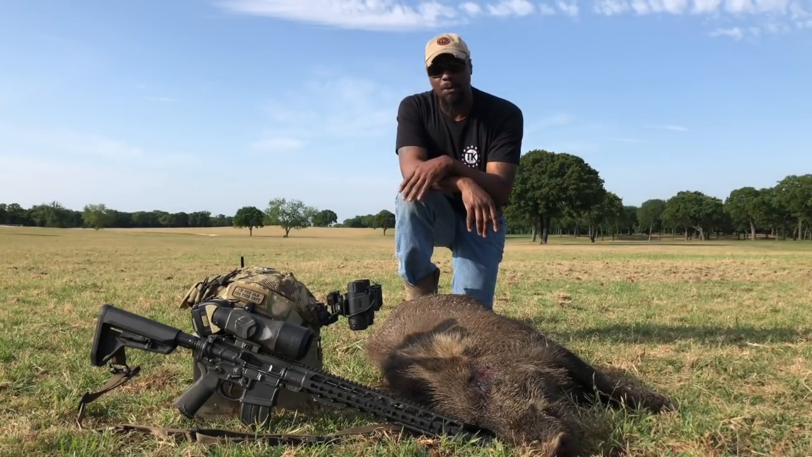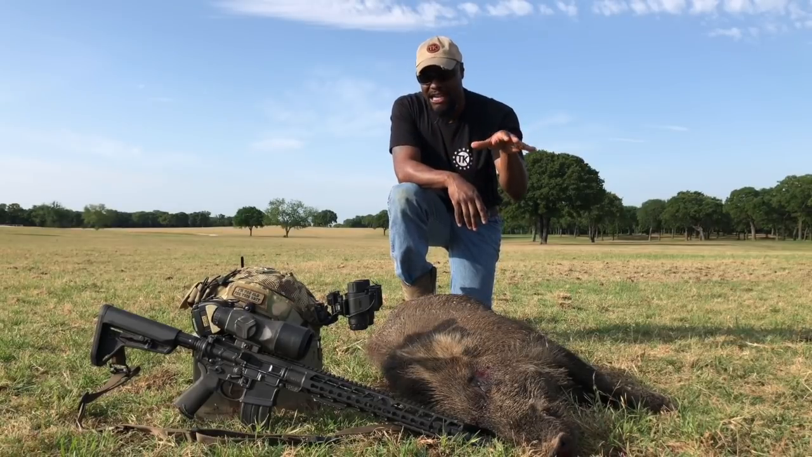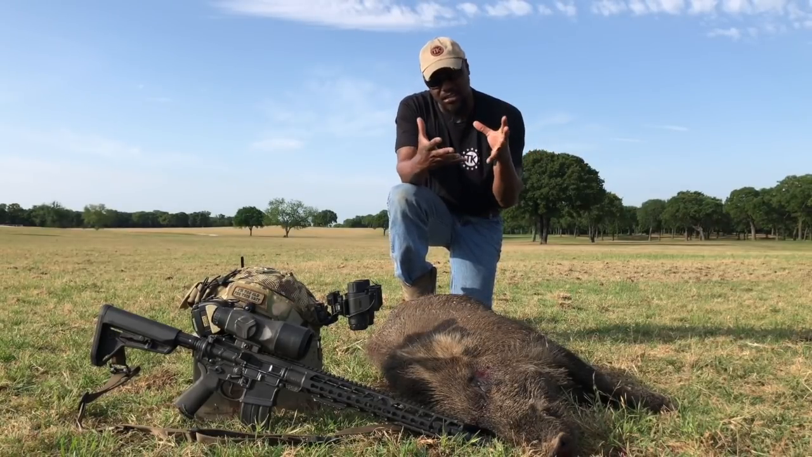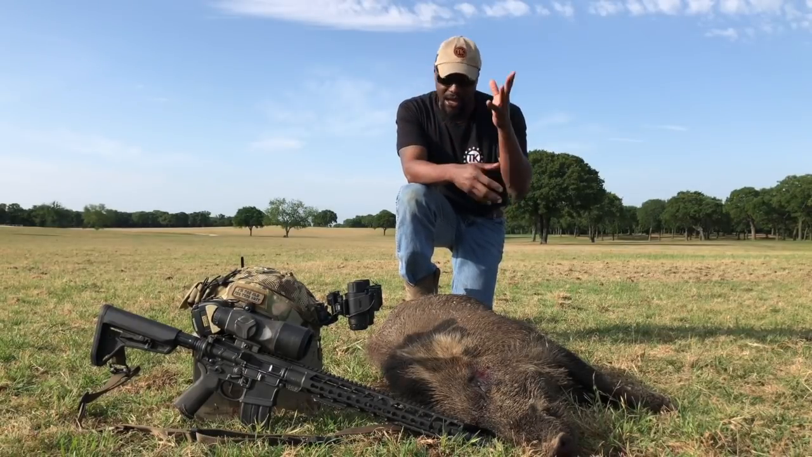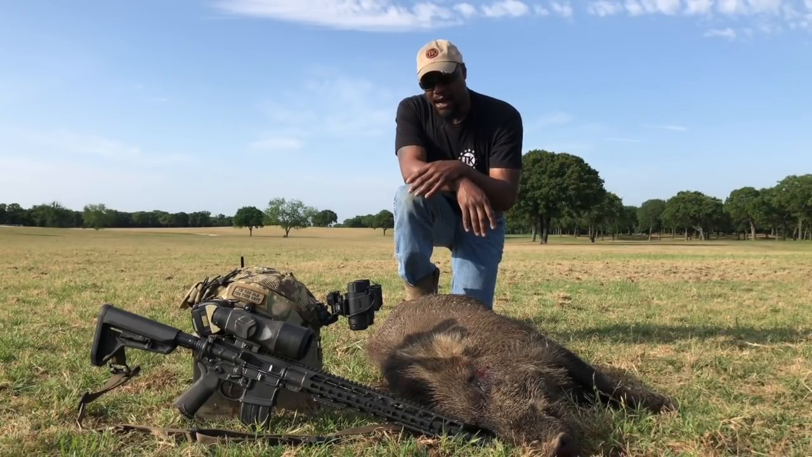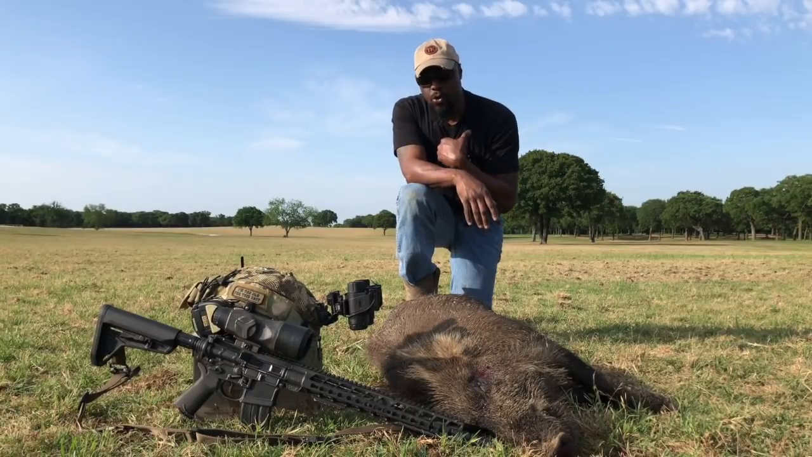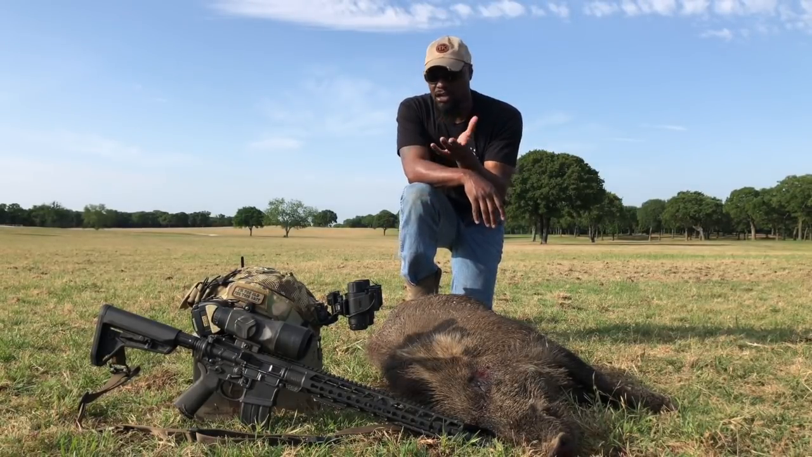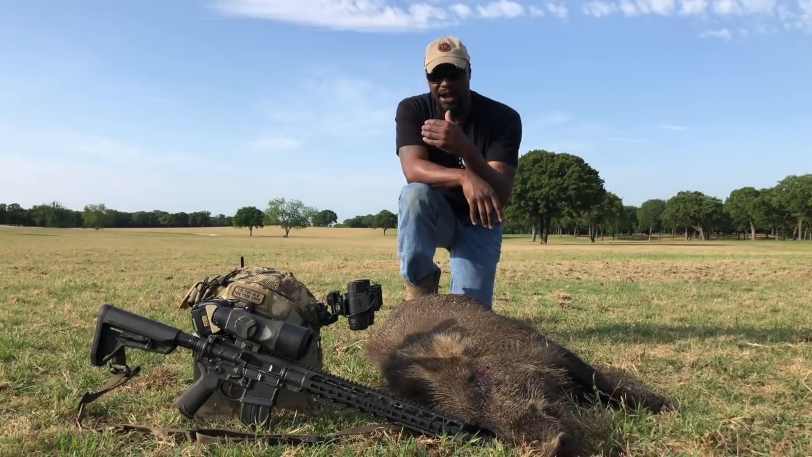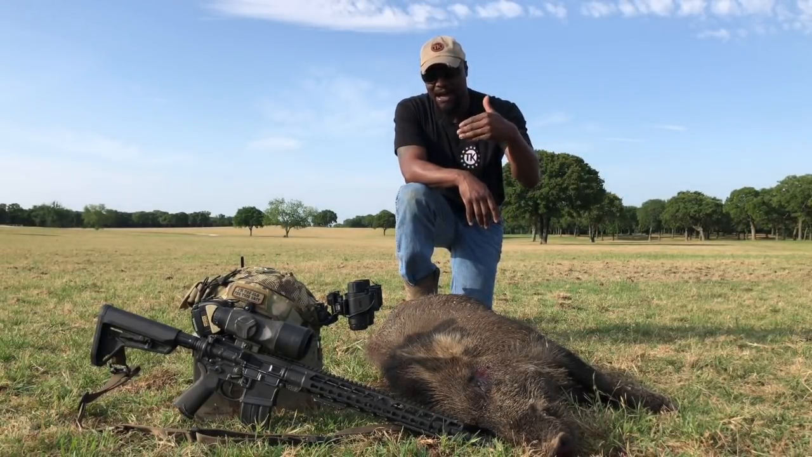There's been plenty of times when we put stalks on cows in tall grass where we thought they were pigs. They looked a lot smaller until we closed in on them, and then we were able to identify and say, okay, we got cows, and moved on. The accidents do happen. We don't do it. I've never shot a cow. Ultimate Night Vision, none of those guys have ever shot cows. We do everything we can to close in and identify the animal.